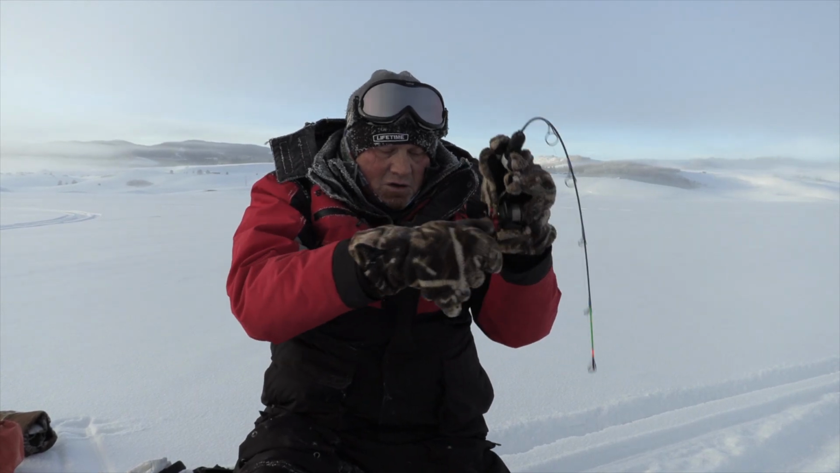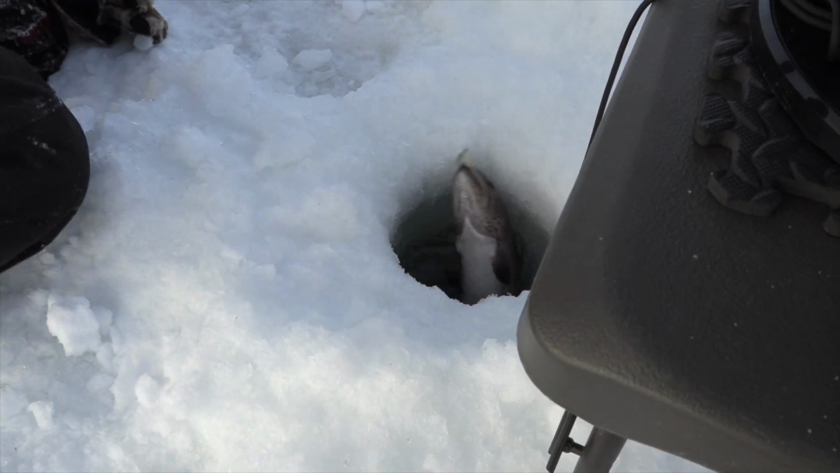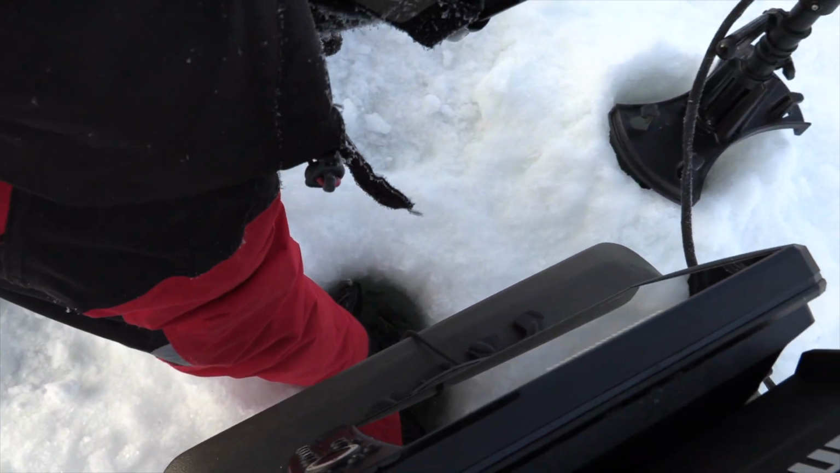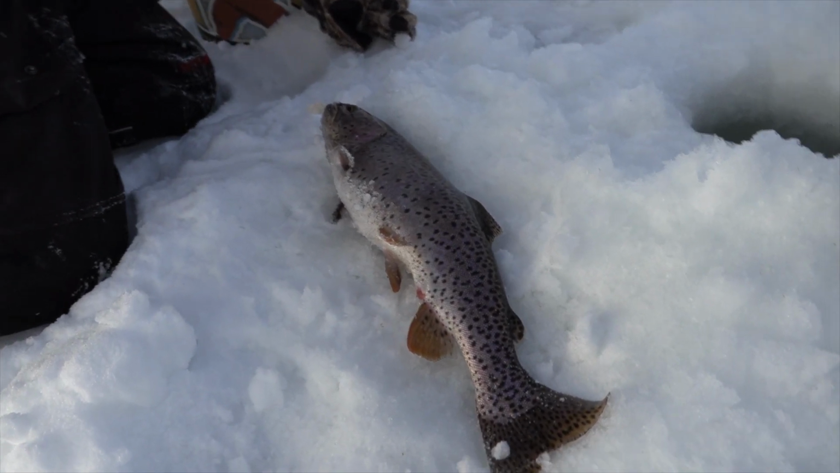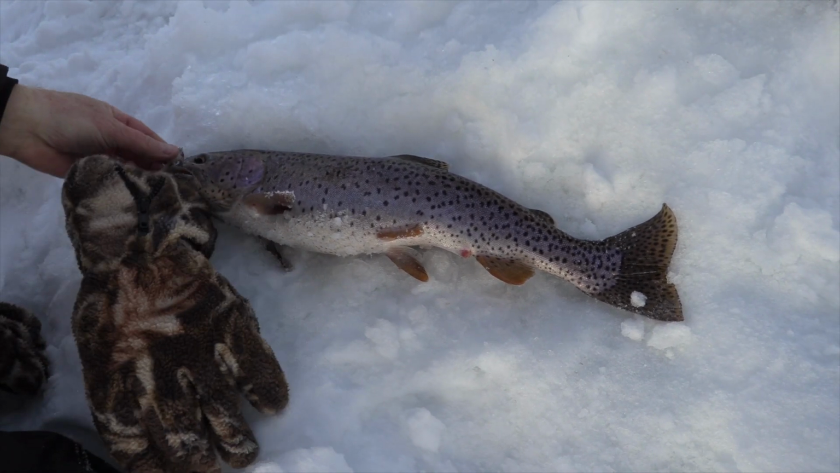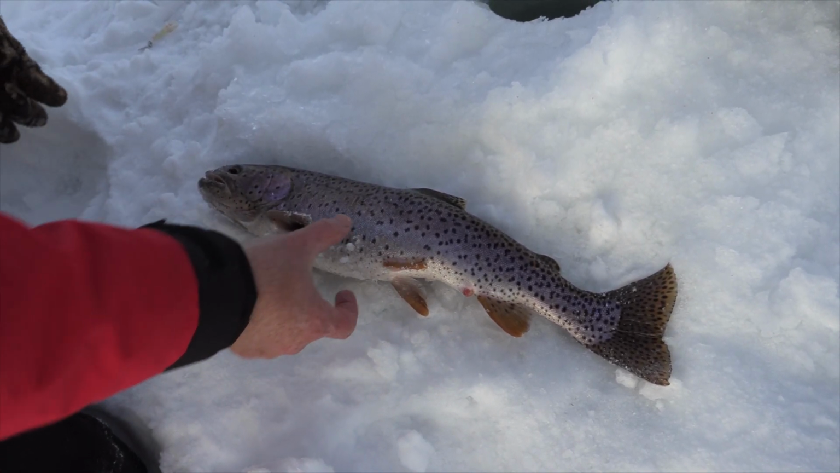And we've got our first fish of the morning, and it is a behemoth. Let's see if I can get this guy out without losing him. Oh, he's a big fish. There's our first fish of the morning. He's an absolute fatty piggy right there. It is minus 13 degrees. See if we can pop him out. I'm gonna put him right back in. Look at the belly on that fish.